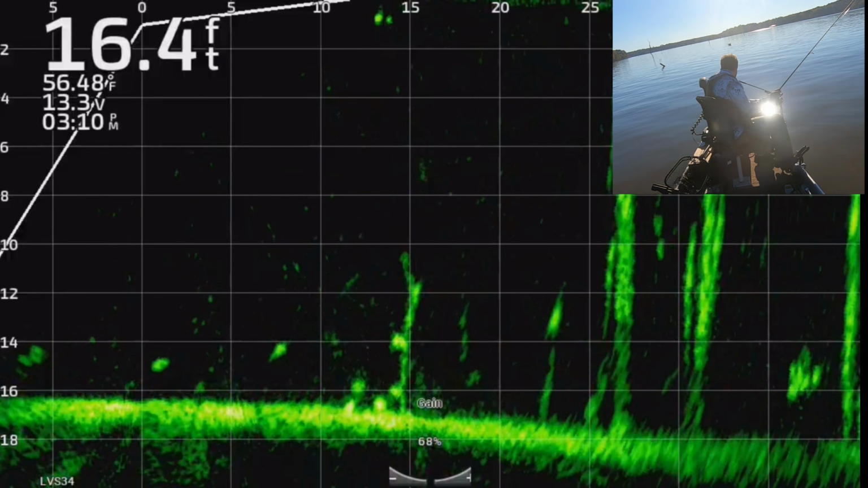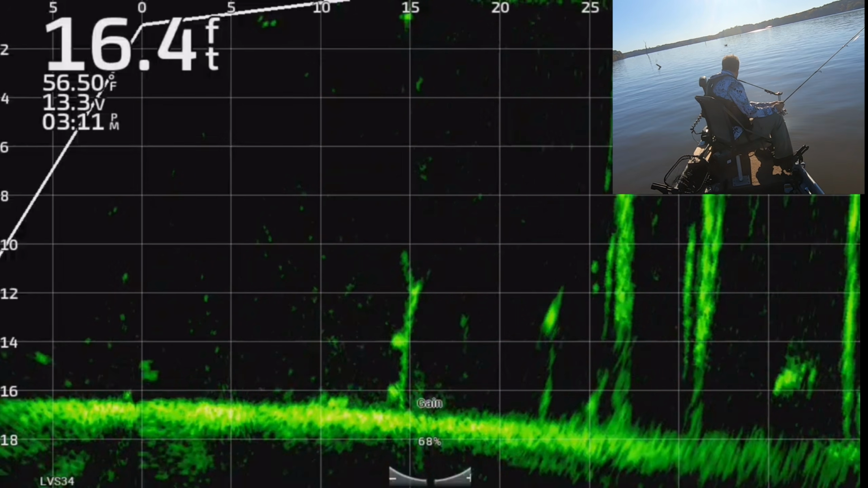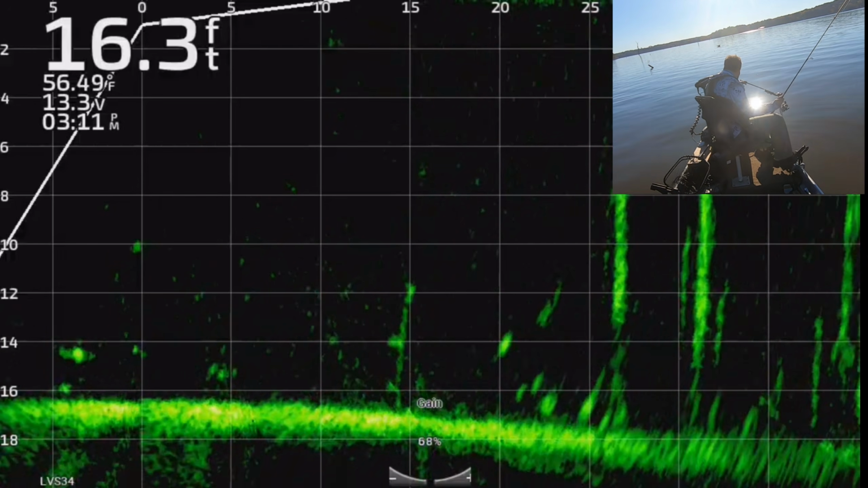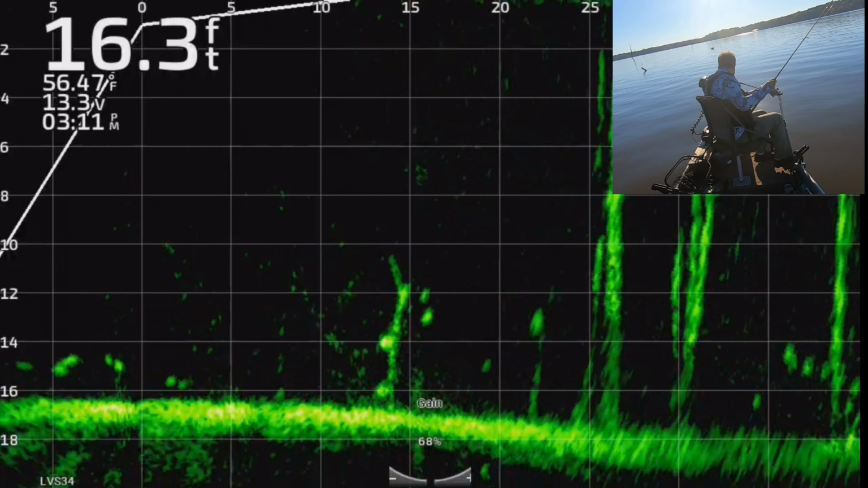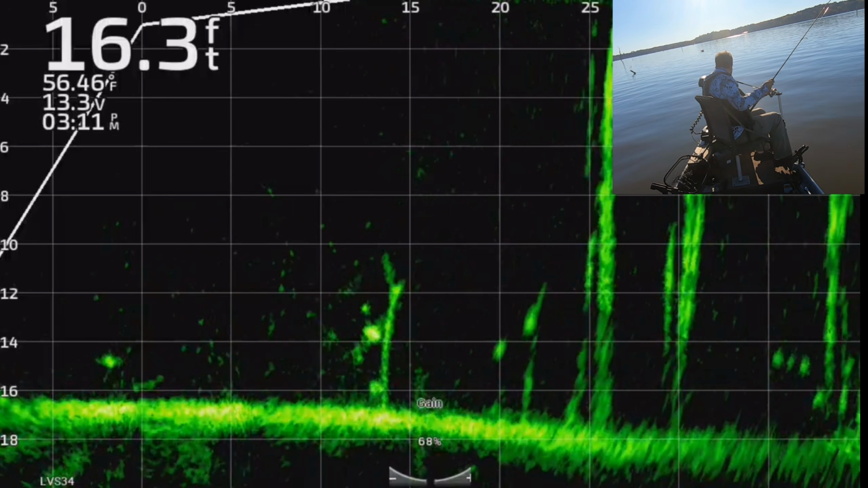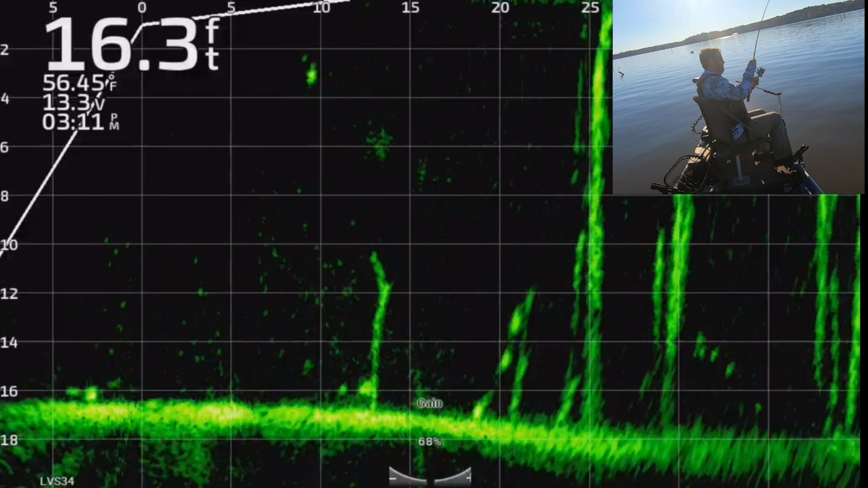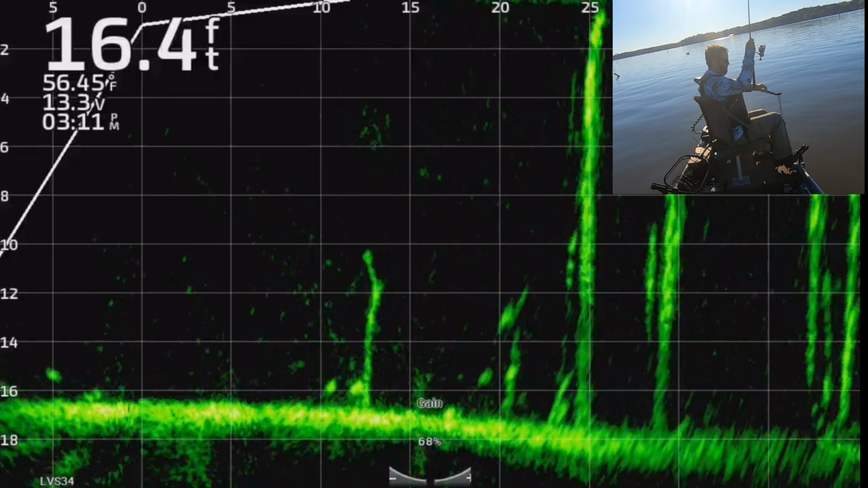Oh, there's a big one right there. Y'all see that little mark right there? He's like on that stump on the way to the other one, so we'll try and pick this guy up. Oh, he did not want it. Okay. Let's see if we can pick this one up. Okay, this looks great. There he is. Ooh, that was a pretty big pull he did there. Yeah. Okay.